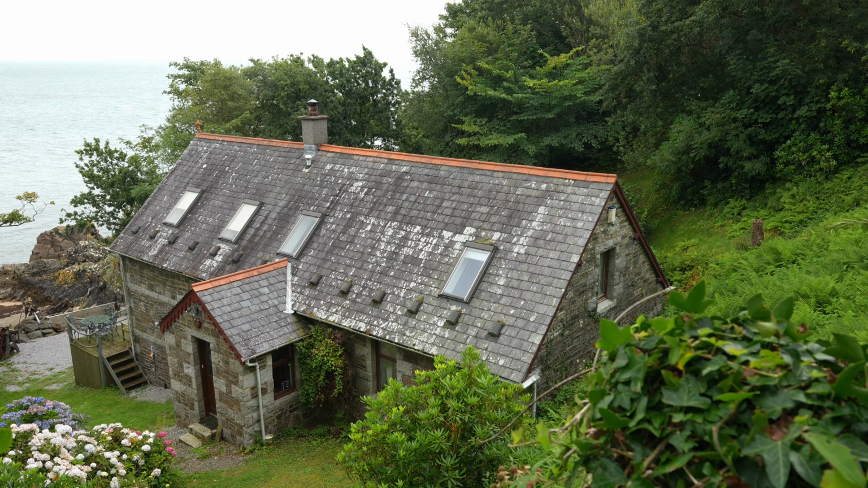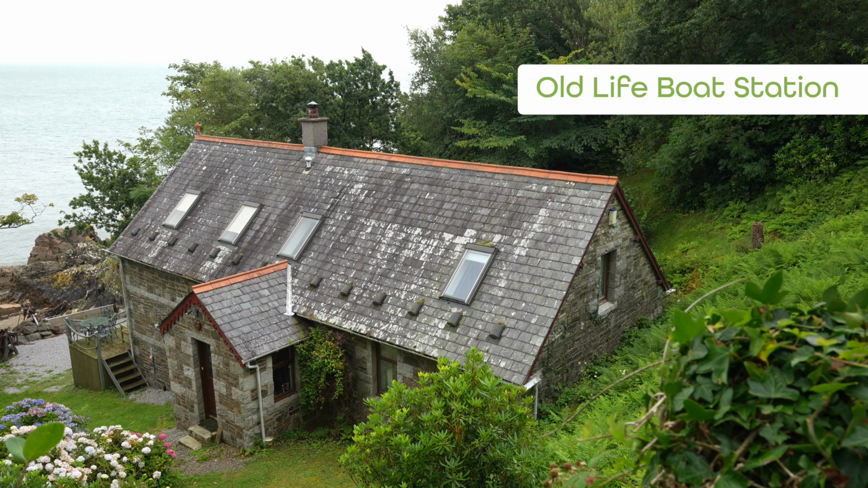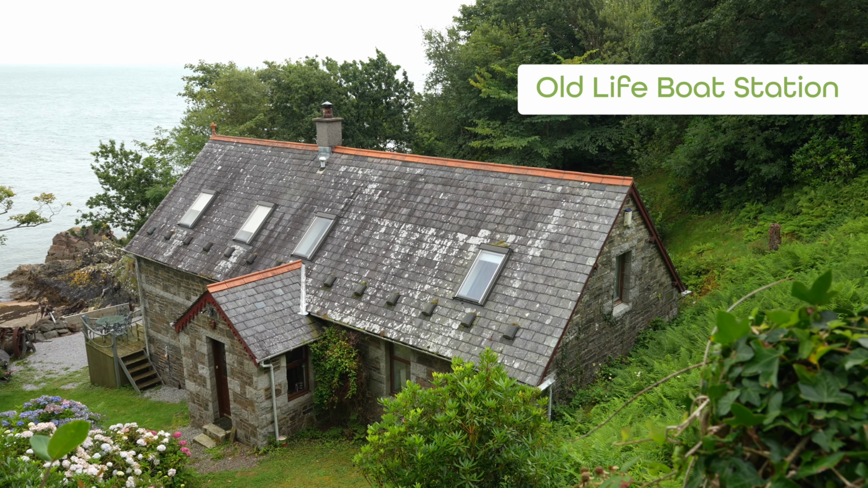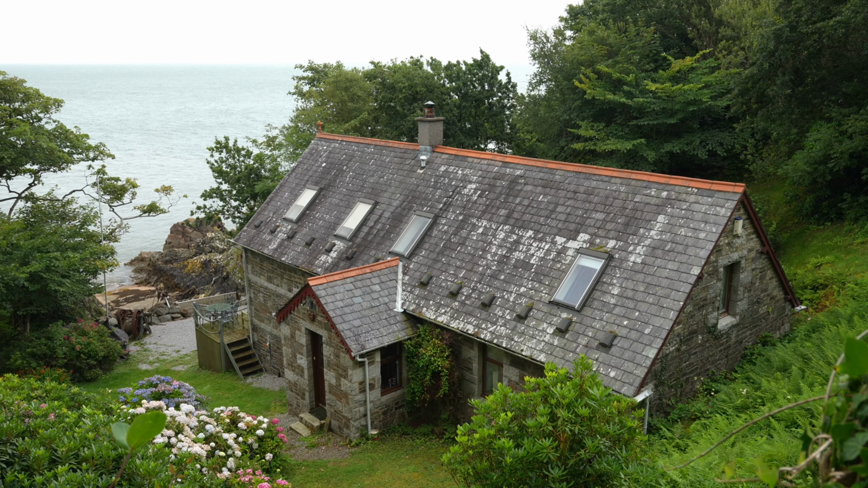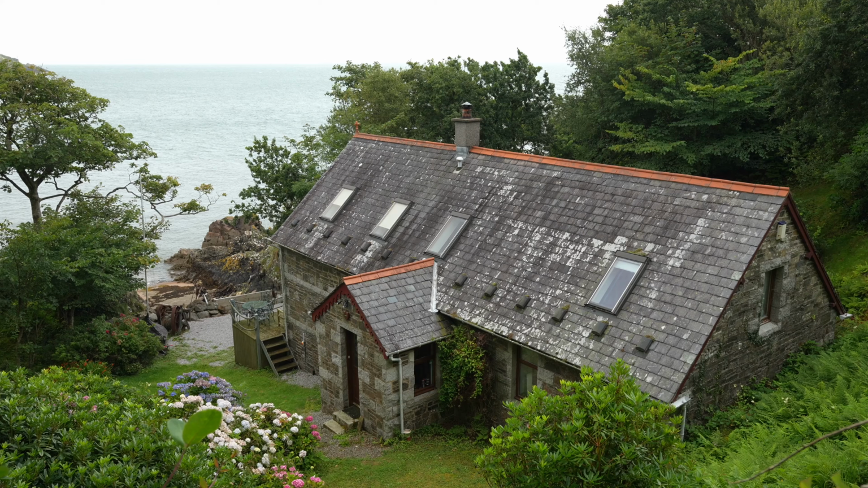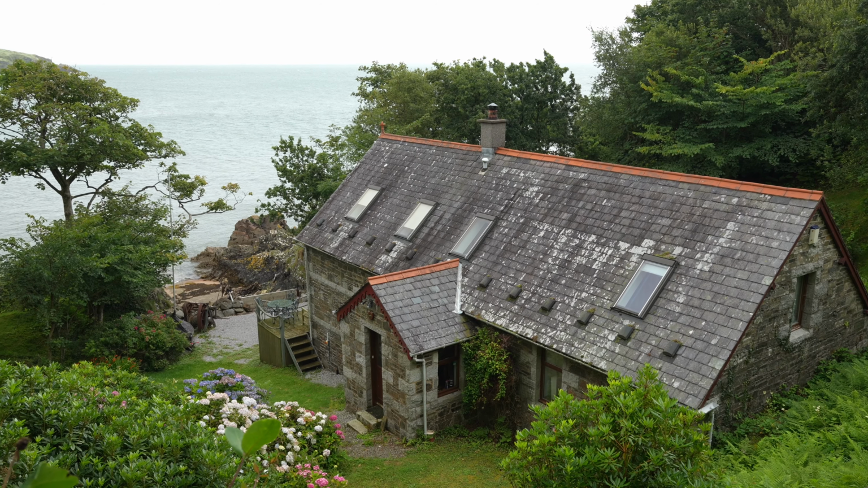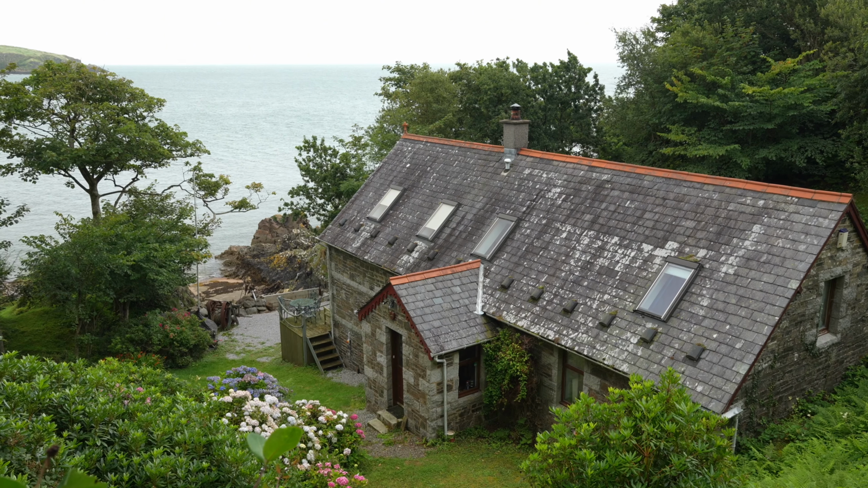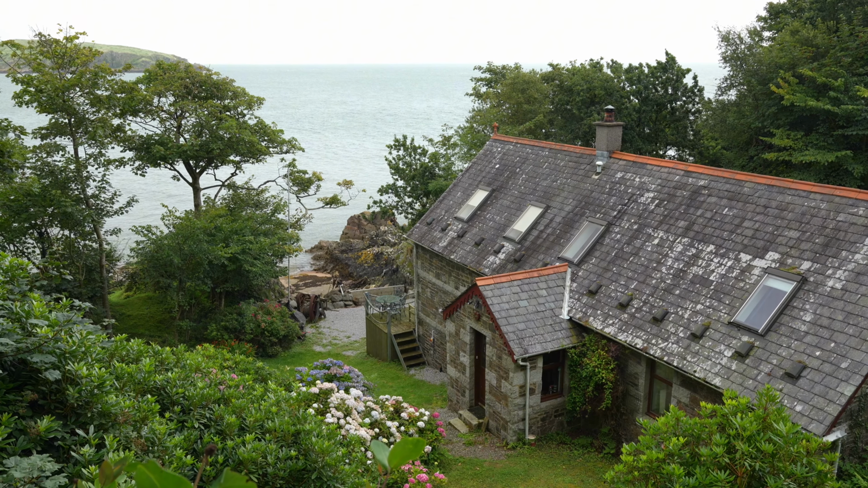So Cowan, as we're heading back, this is the old lifeboat station. It's now a private dwelling, but you can see there's the old slipway down at the edge where they used to launch the boat called the David Hay, but they moved the lifeboat station from here to Kirkcudbright, so it was no longer in use and was lying derelict. So it's now a house, and if I just pan round, you can just see Heston Island in the top left-hand corner there.